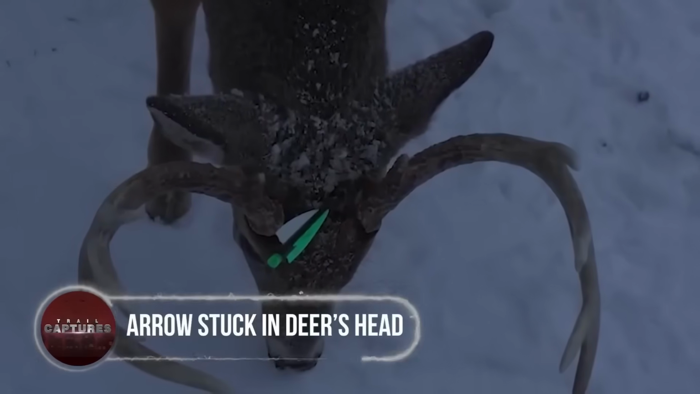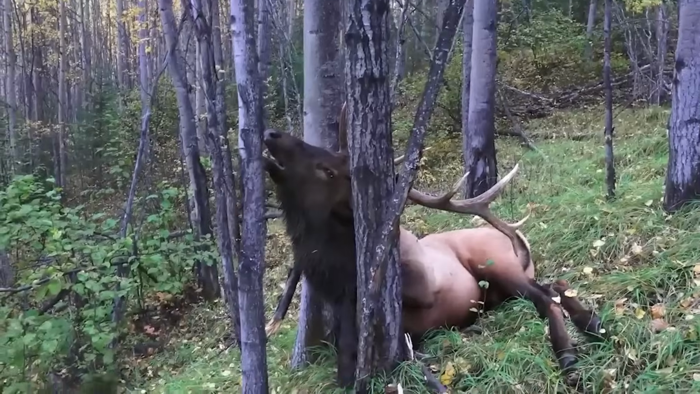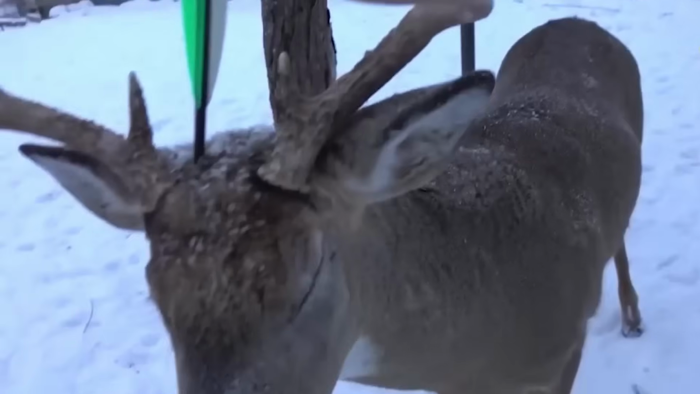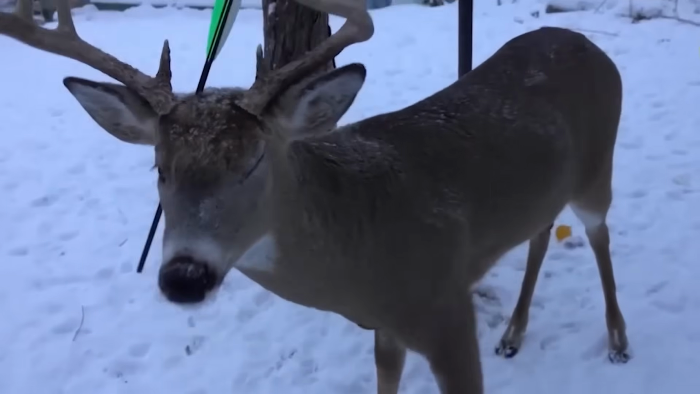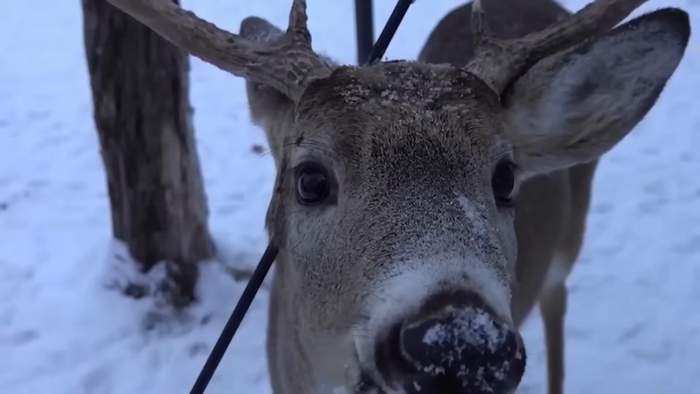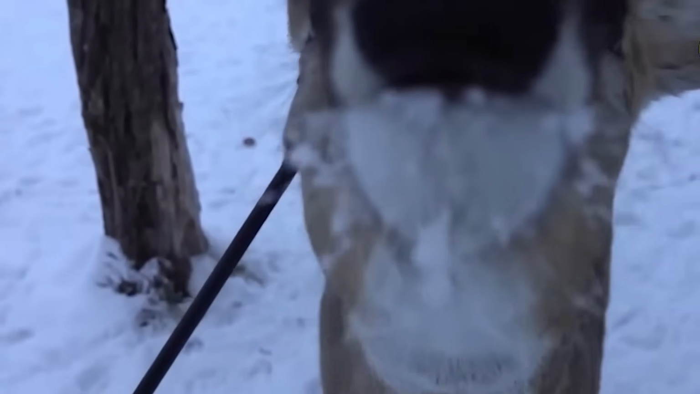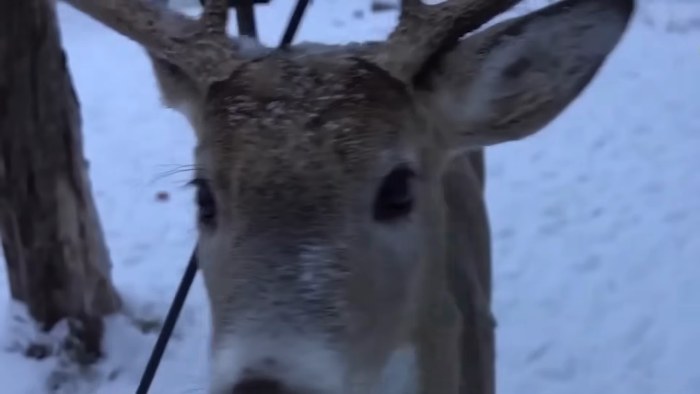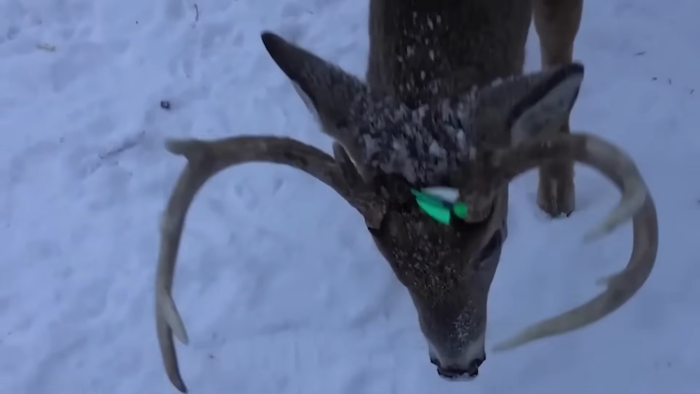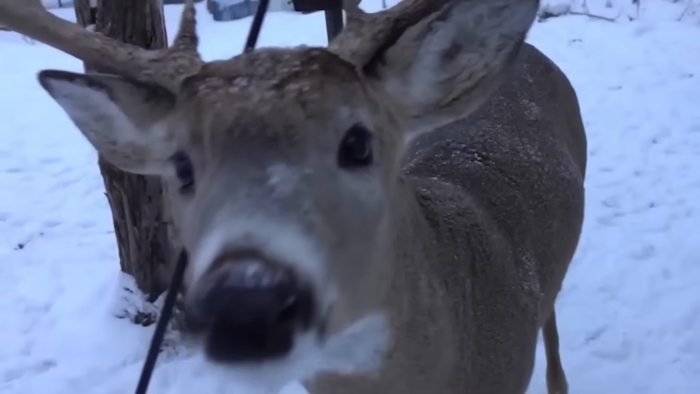Arrow stuck in deer's head. Survival of an impaired one in the wilderness is actually very challenging. Yet this next clip shows an unfazed deer with an arrow sticking out of its head that was observed doing really well for more than 3 years. The deer was named Carrot after it was spotted lurking in the backyard of a house in Canada and was believed to be a miraculous survivor. Fortunately, the distressing clips of the poor animal hit the internet, and it was soon rescued by wildlife authorities.